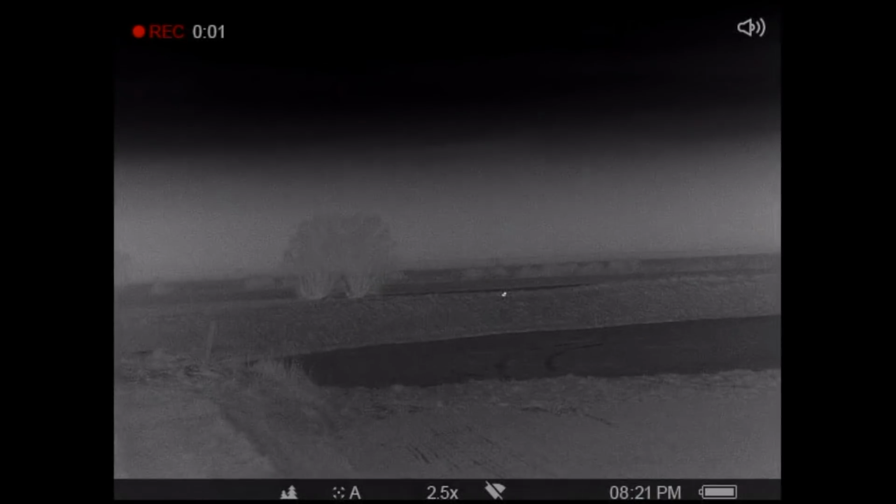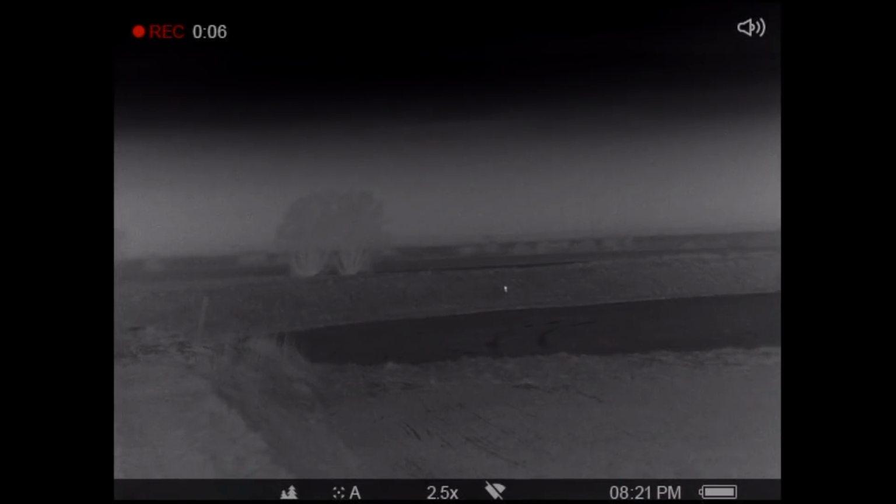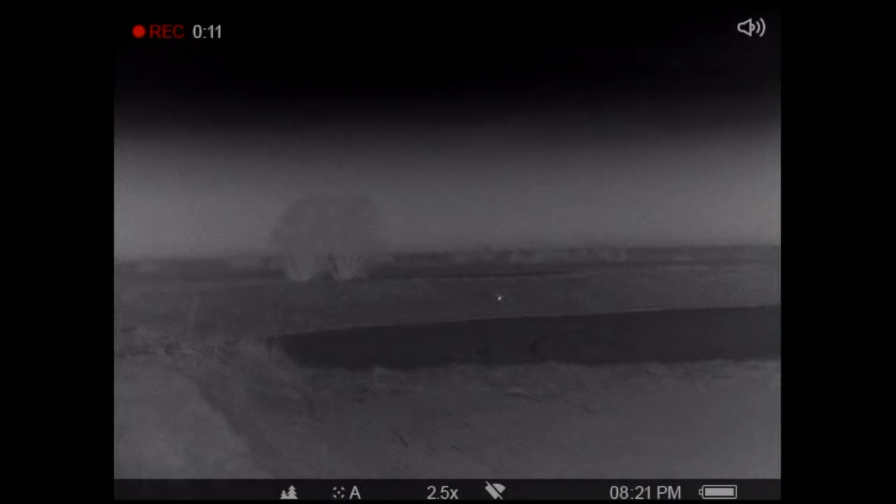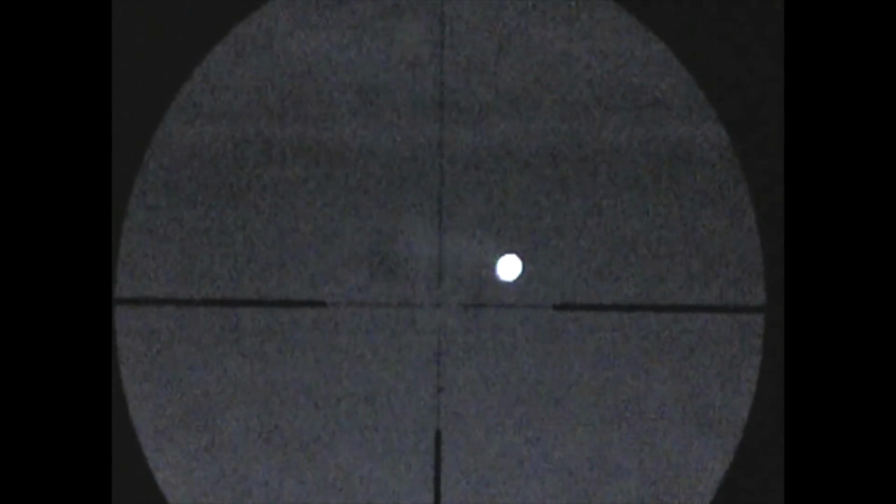Pulling up at the first stand and putting on the caller, this vixen came bounding over the bank to the GC500 vixen in heat call. I thought initially she was going to come along the bank side, but she actually did a little jaunt to her left and came further out into the field and just sat there observing at roughly 170 yards.